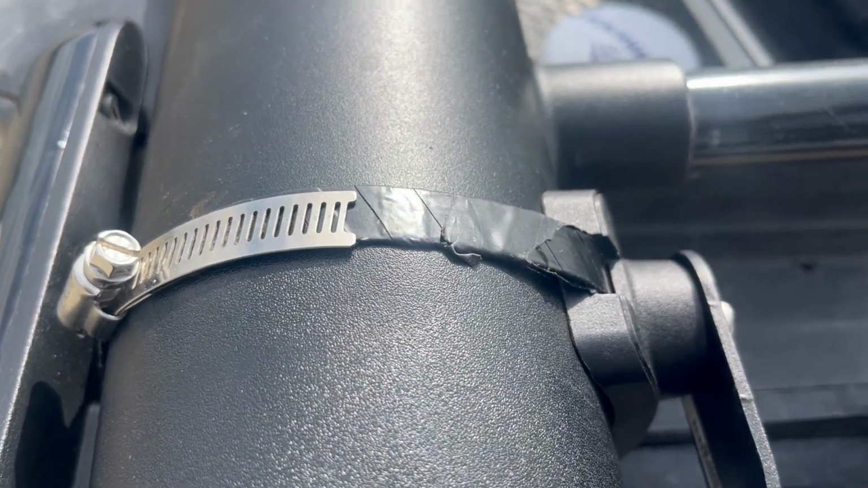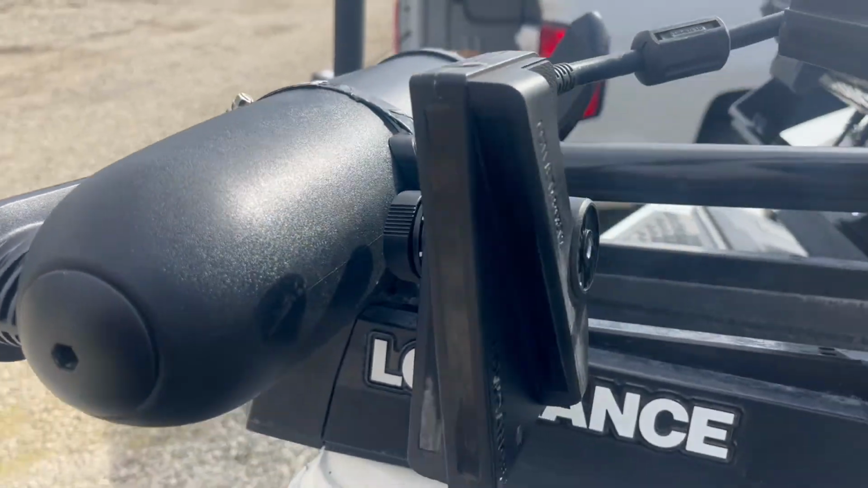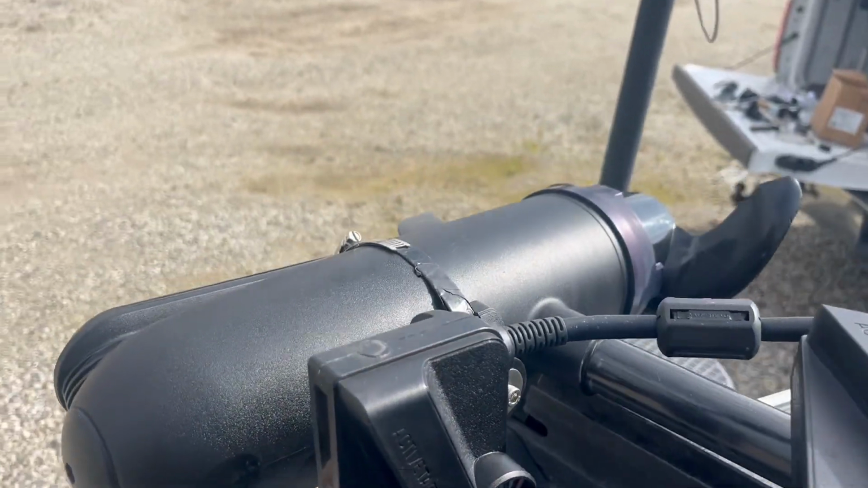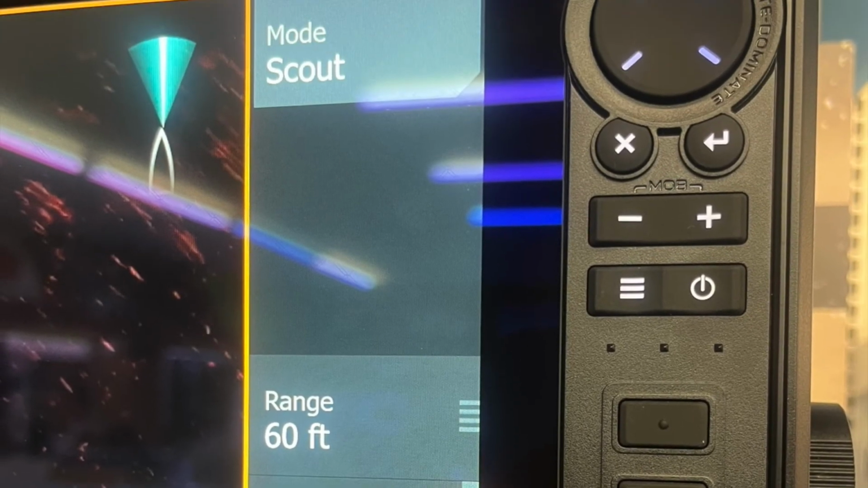Little C-clamp action. Just tighten her all up. That's what she should look like. That's game changing.